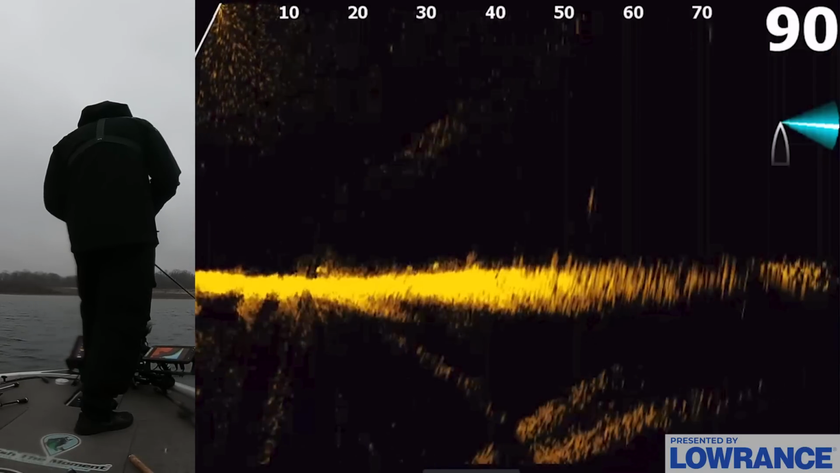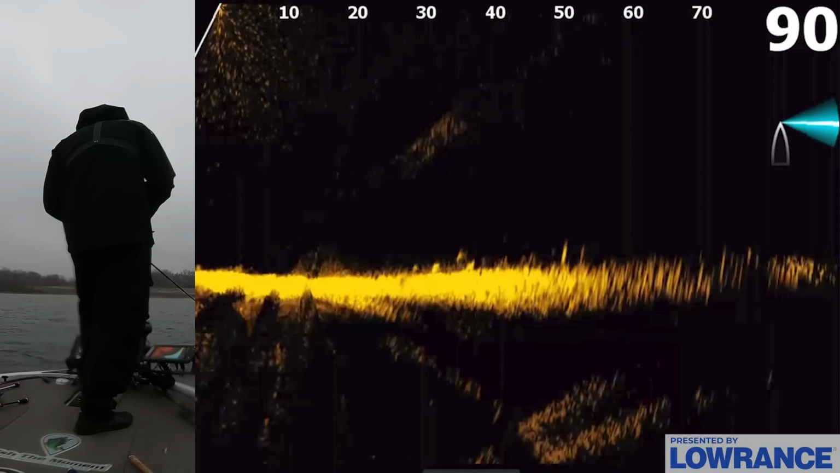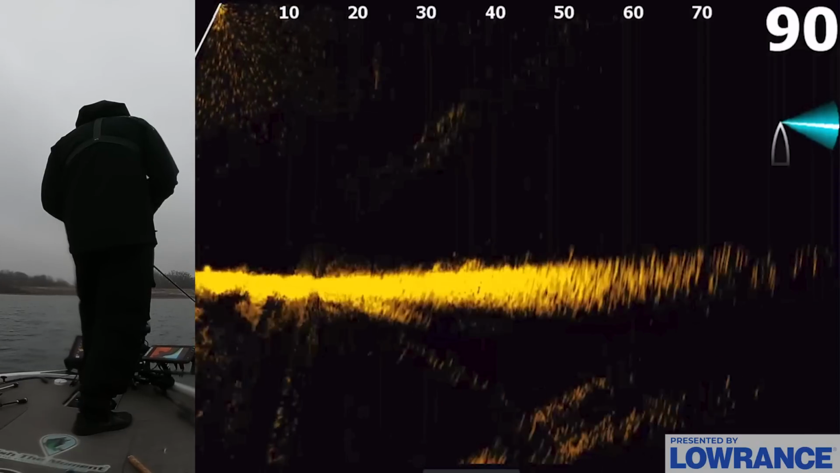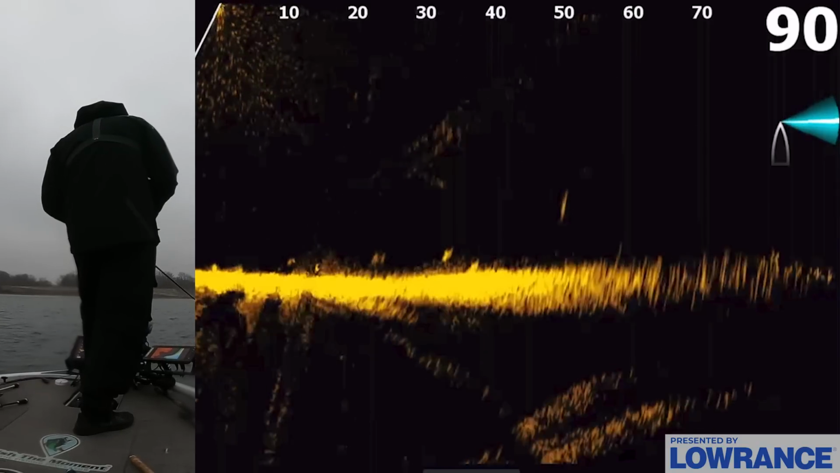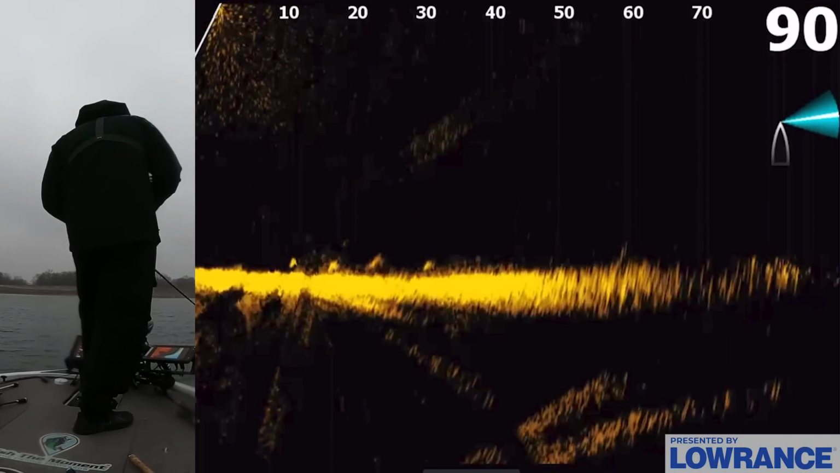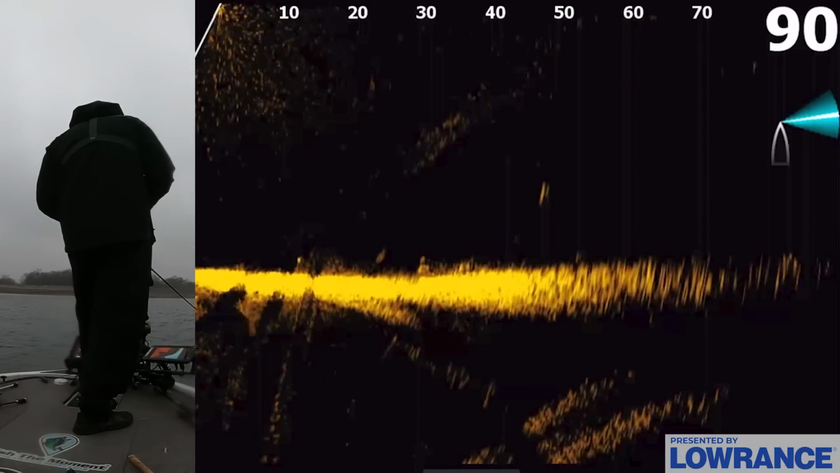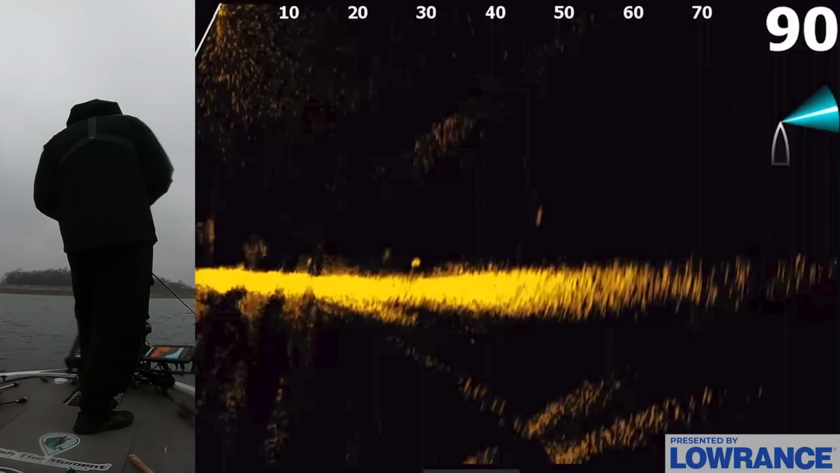Let's just see if any of them are still wanting to come look at it. There's a couple of them. Come on. Kind of losing my bait. Where is it at? Here it is. It's 50 foot. So there's a bunch of fish around. They're not super engaged with the bait. You can see they're not really looking at it, they're not coming off the bottom for it quite yet, at least.